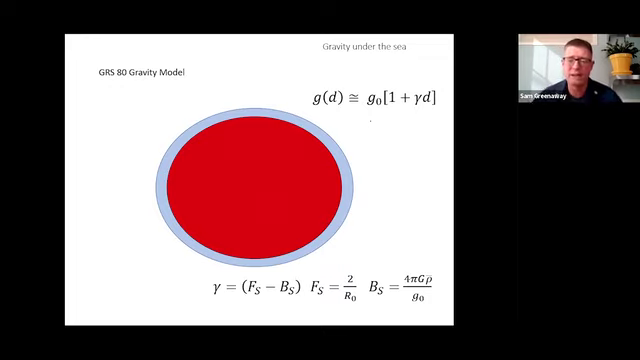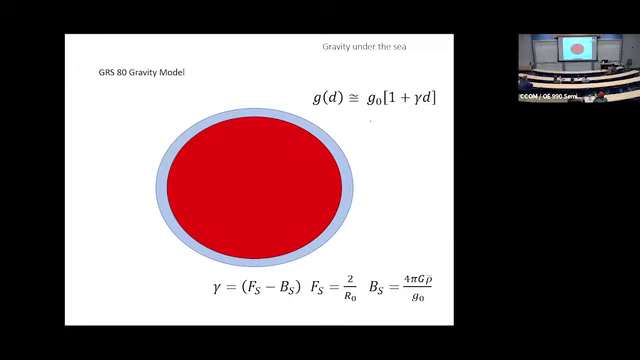And that gravity gradient is essentially assuming a shell of typical seawater over the Earth. So as you descend into the ocean, the gravity still increases, but less quickly than it does if the oceans weren't there.